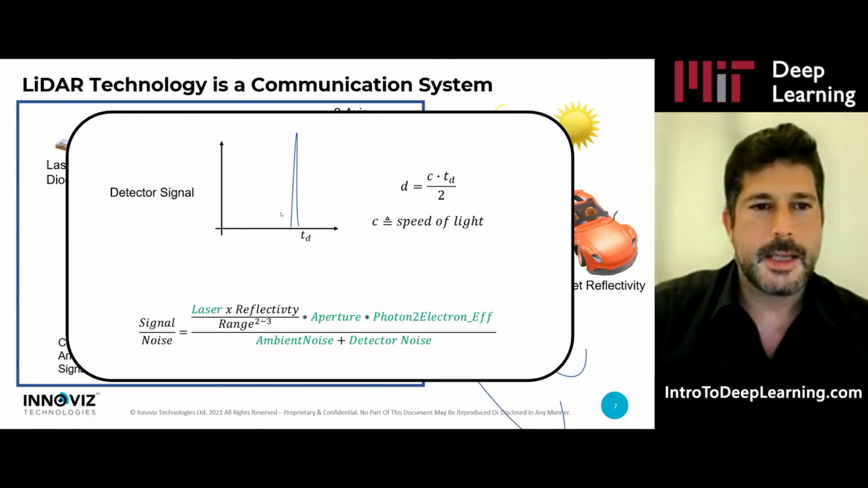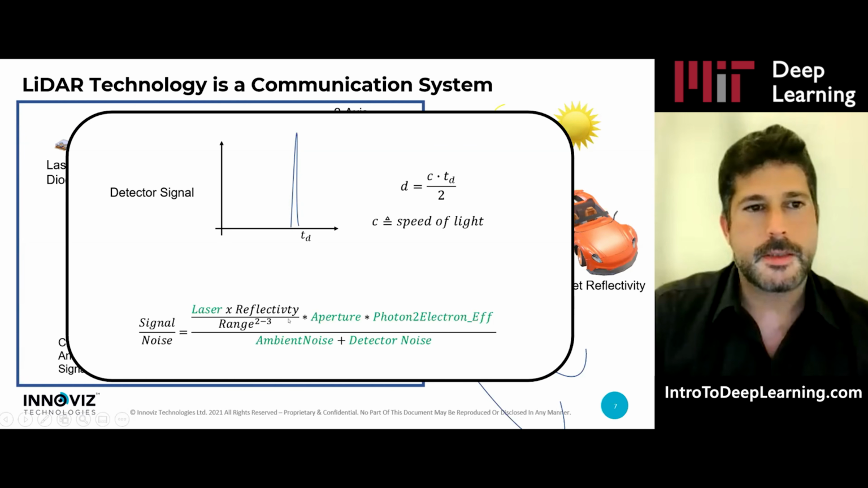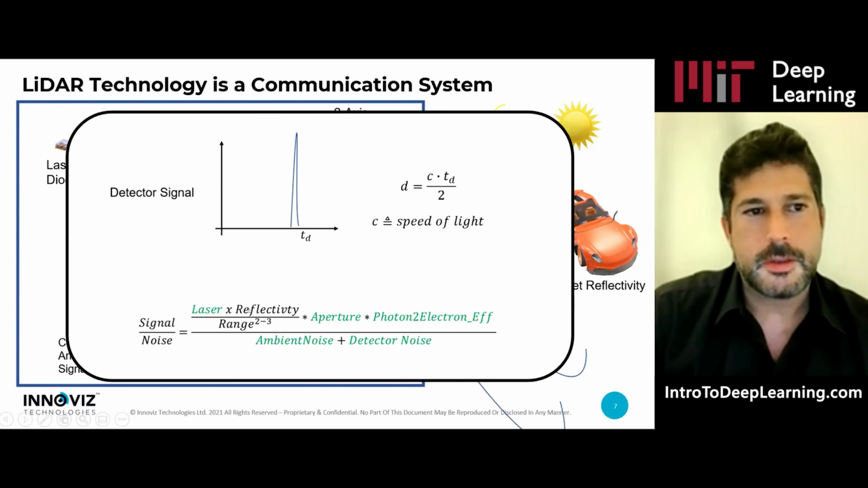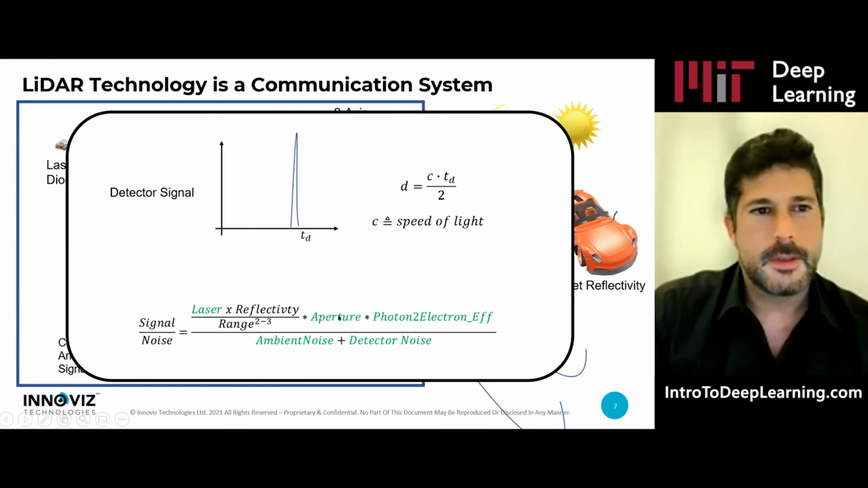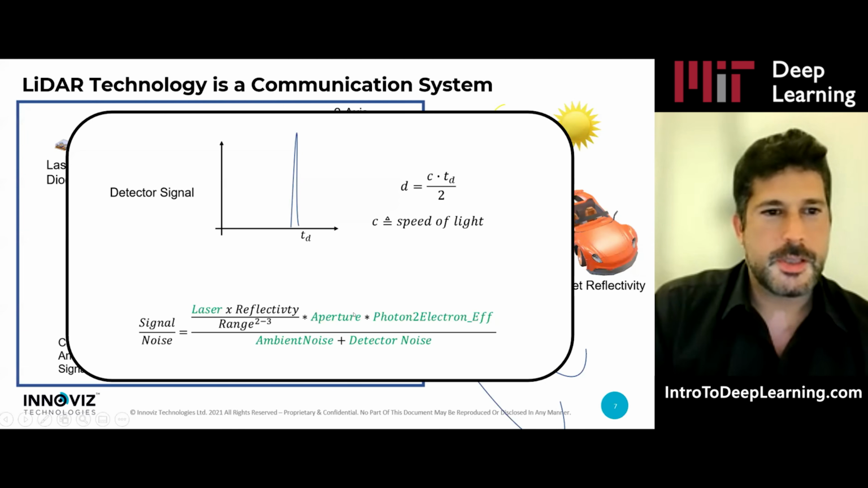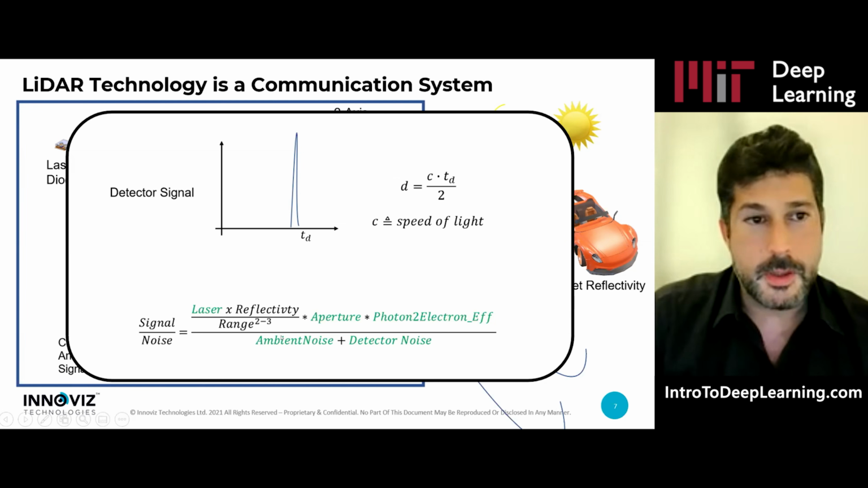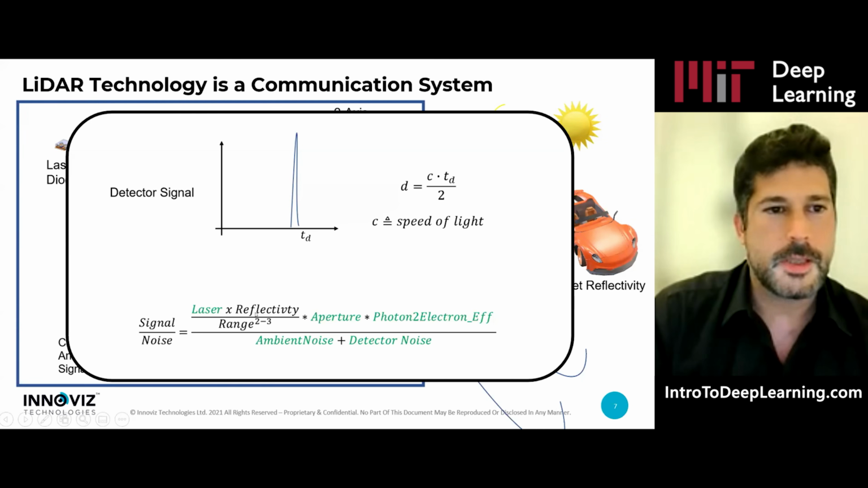Now, eventually, a LiDAR is like a communication system. As you might know, you can define it by a signal-to-noise ratio. The signal-to-noise ratio for LiDARs is defined by the emission, because that's the transmission you're using, the aperture of the system, which is the antenna, the photon detection efficiency, which defines the gain of the system, and of course the noise that either comes from within the system or the noise that comes from the sun.